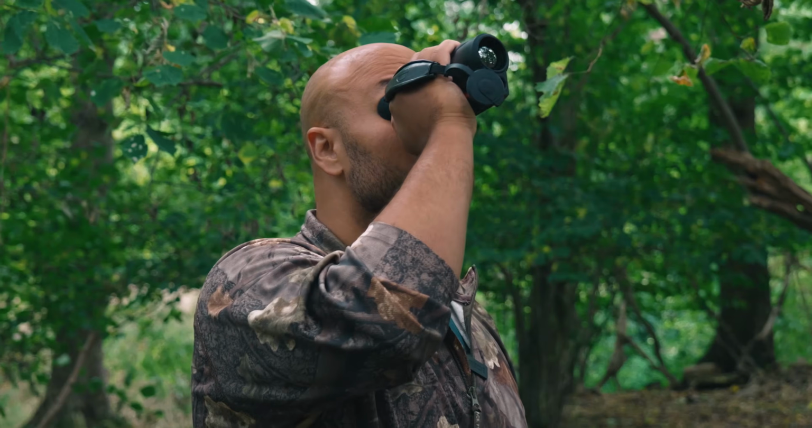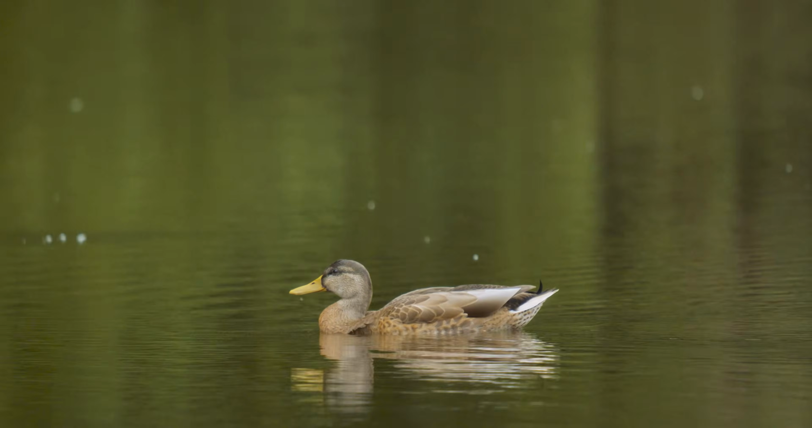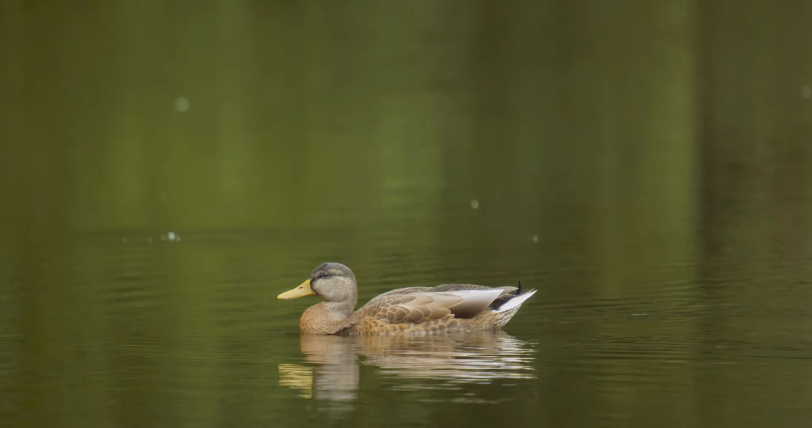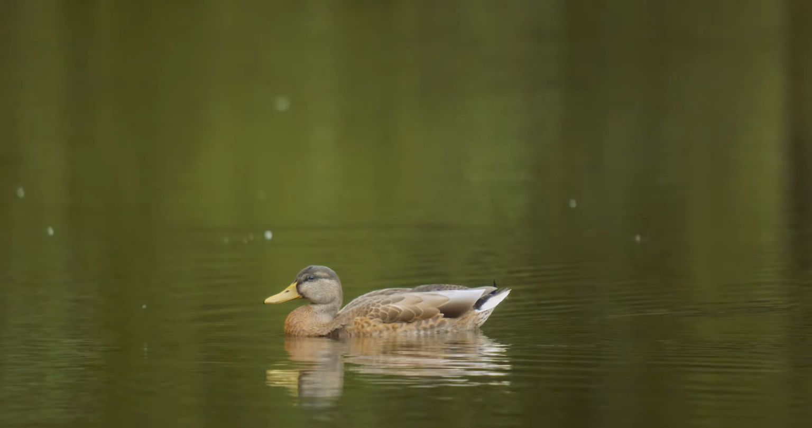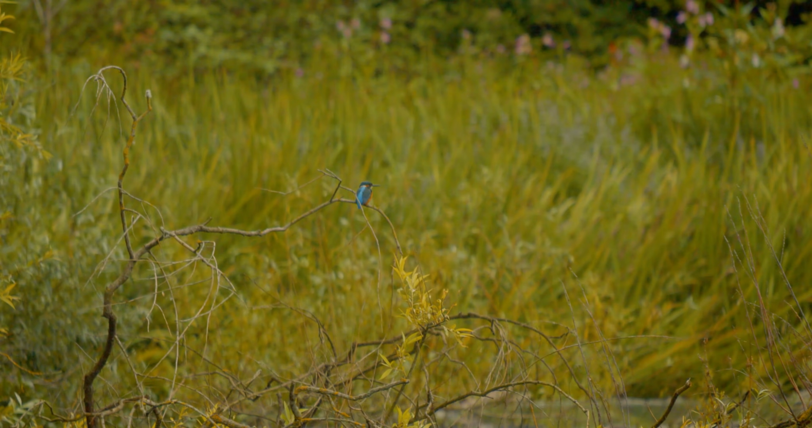I really love this bit of kit, and I think if anyone is doing wildlife filming or photography and trying to track down quite difficult wildlife, it can really help make the difference between getting the shot or missing the shot. I've really enjoyed using it. If you're into photography, filmmaking or wildlife, have you considered a device like this to help up your game? I really think it can make the difference between getting a shot or missing a shot.